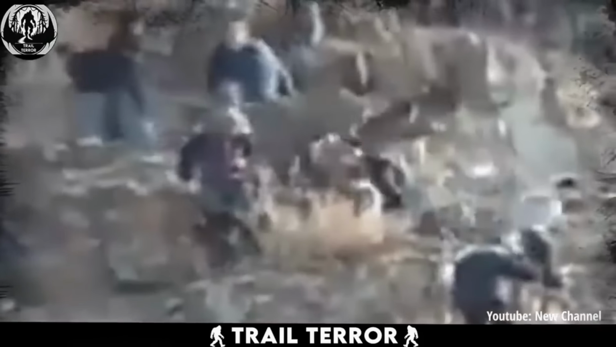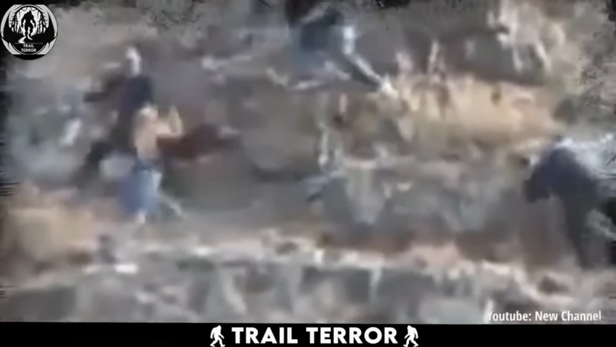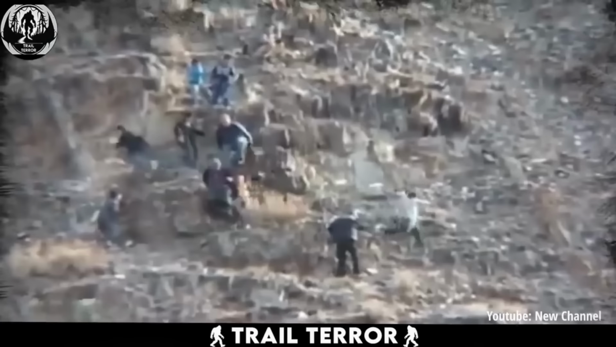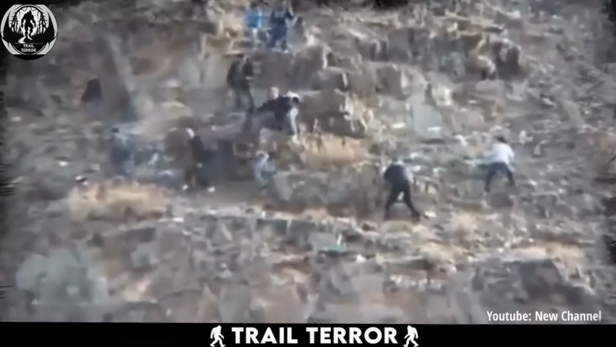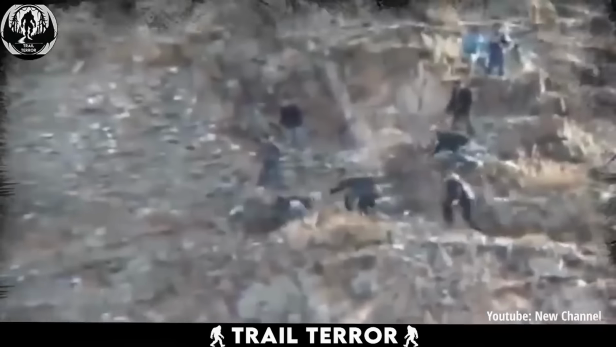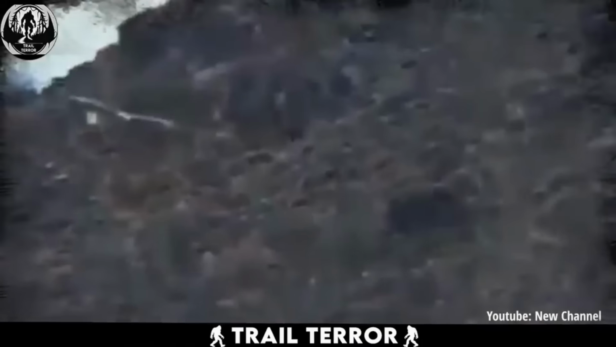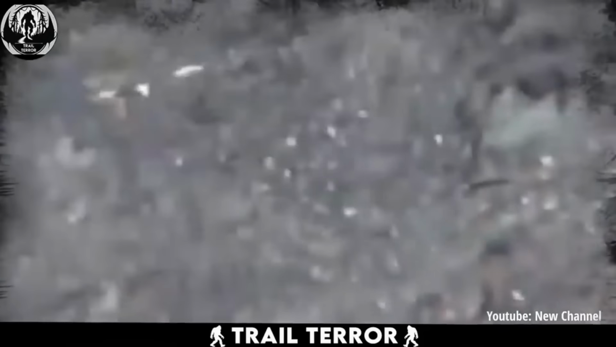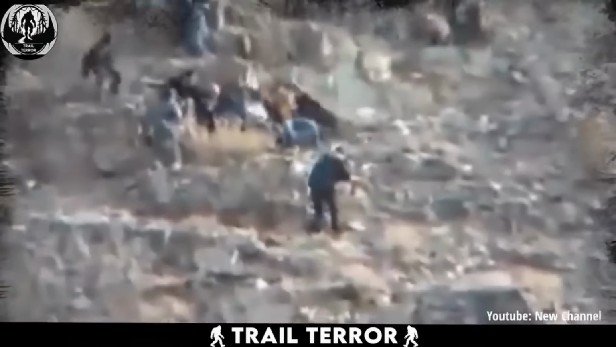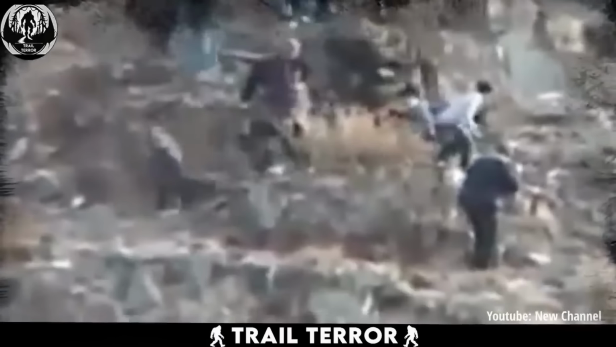The eagle latches onto the boy's back, attempting to lift him off the ground. Thankfully, the boy was too heavy for the bird to carry, but that didn't stop the eagle from trying. The other hikers immediately panicked and rushed to help the terrified child. And that's where the video ends. It's chilling to think that even a bird, something we usually admire from afar, can become a real threat. So if you're in Australia, you might want to keep a close watch on your little ones. But it seems like even the eagles are getting bold.